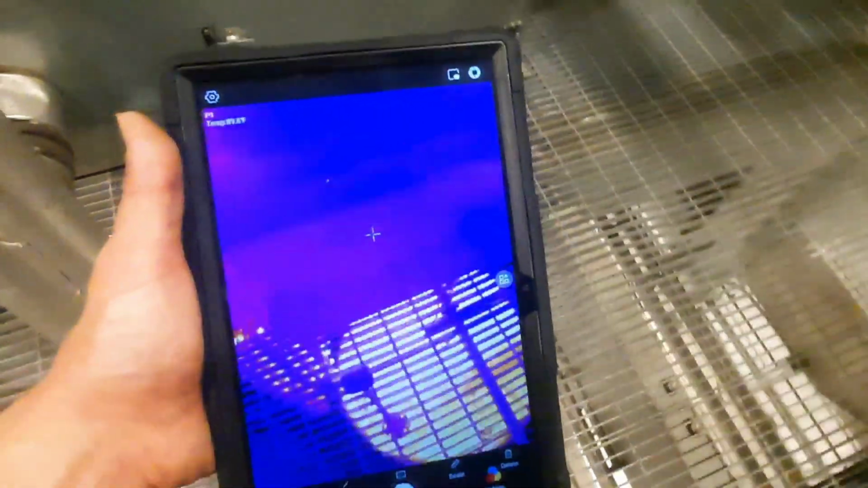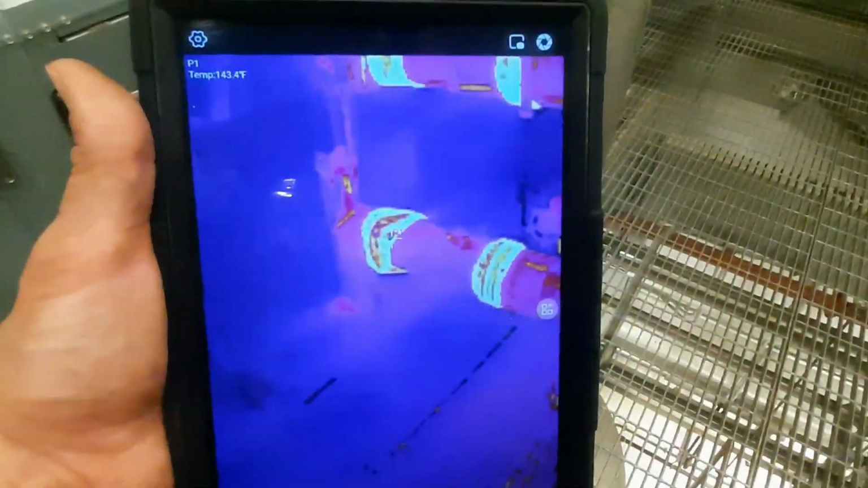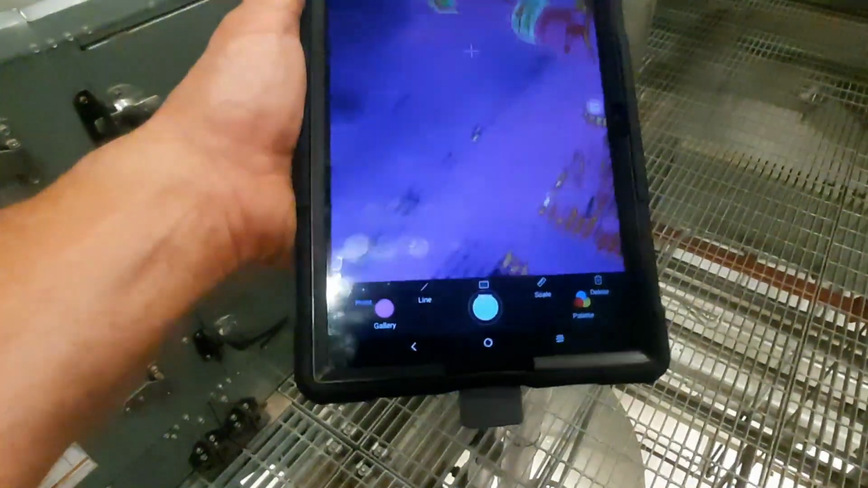Being able to see what you're looking at through a grated floor like this, I mean, the frame rate and the clarity of the picture on this thing is unmatched by anything I've seen. And temperatures have been pretty damn accurate too. I couldn't be happier with this P2 Pro, and it's so tiny.